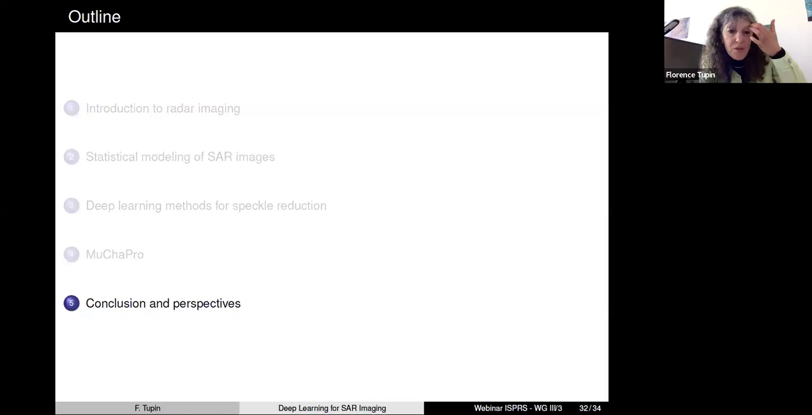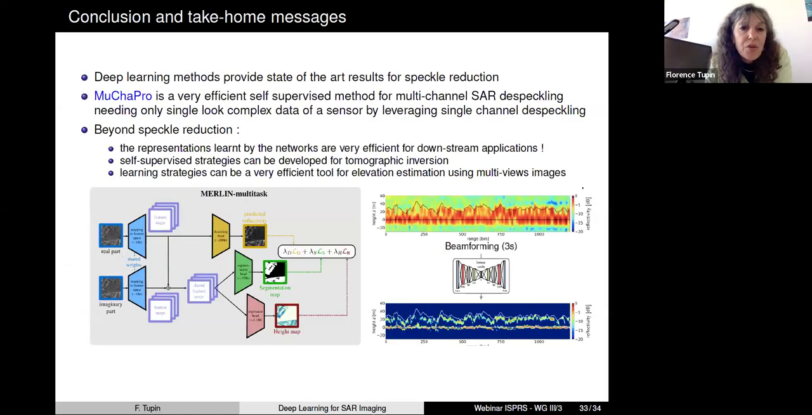So just to conclude this talk, deep learning methods, of which I've only presented a few parts of the methods that exist to do speckle reduction, really provide state-of-the-art results. MuChaPro is a very efficient method because you don't need supervision, you don't need pairs of images to do the training, and you can leverage a single channel denoiser like Merlin, as we have seen before, and it provides very efficient results.